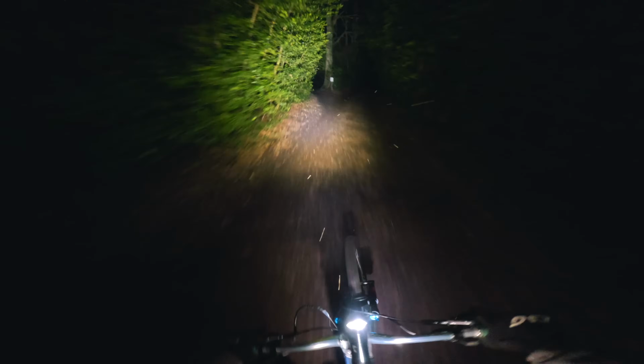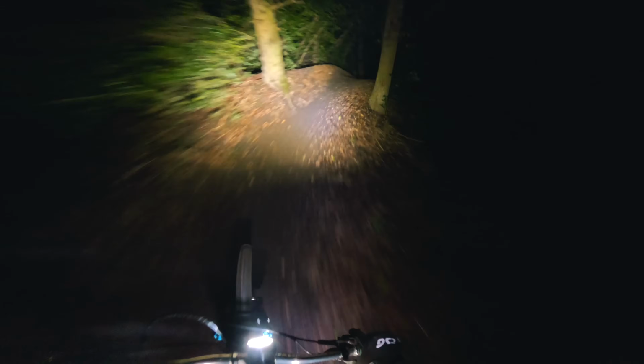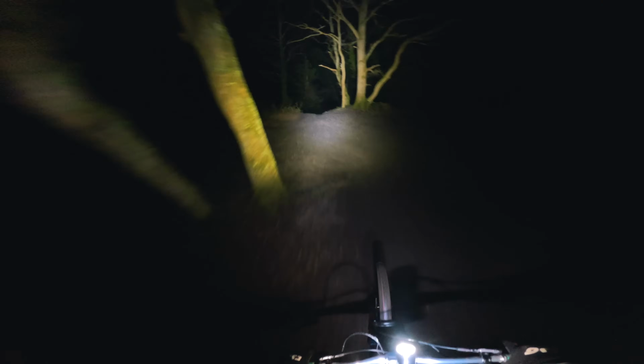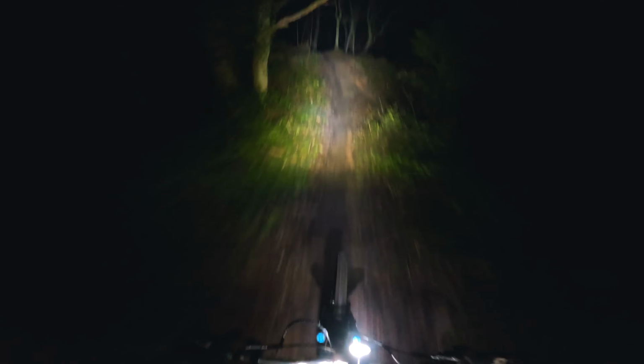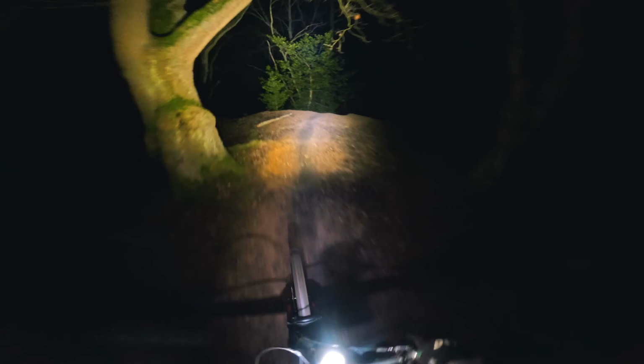We know jumping works. We already tested that with the lights at Twisted Oaks. Hitting the pro line, there's no jumps that big here, but it's more fun trail riding. Okay, we come into a jump now. Yes! Nice! Here we go then, into the step up.